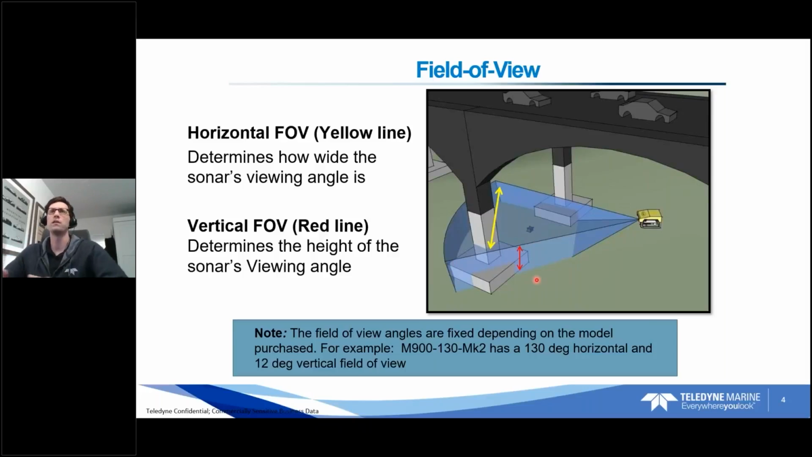A good analogy here is a spotlight, a flashlight, in a very dark pitch black room. You're only really going to be illuminating what you're pointing the spotlight at. Everything outside of that cone of light is going to be completely obscured in the dark. Same kind of thing with sonar. We have a viewing cone. Anything outside of that is not going to be in our imagery, but everything inside that cone will be captured by the sonar.